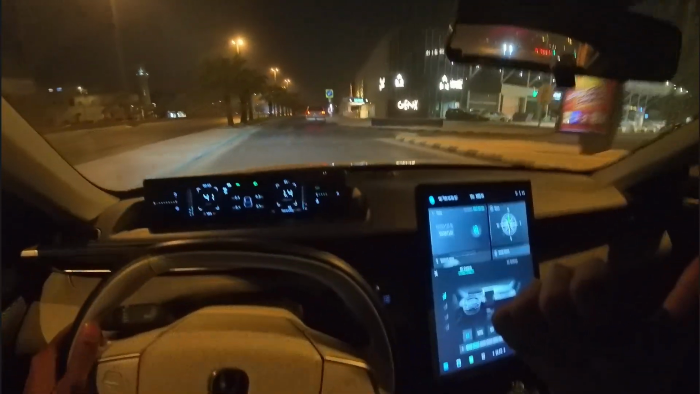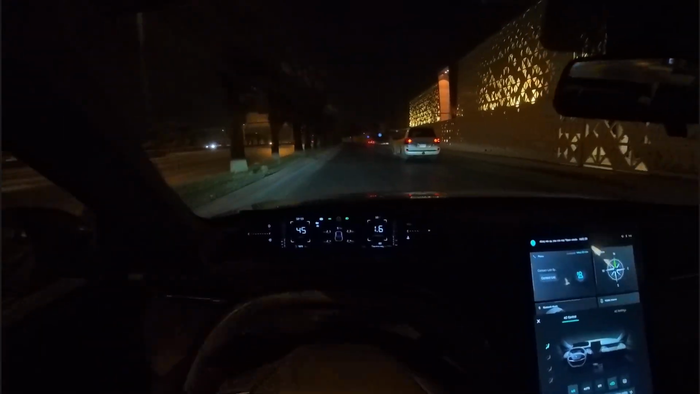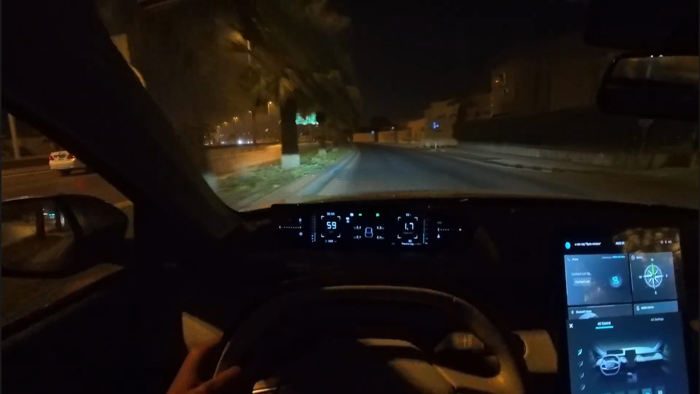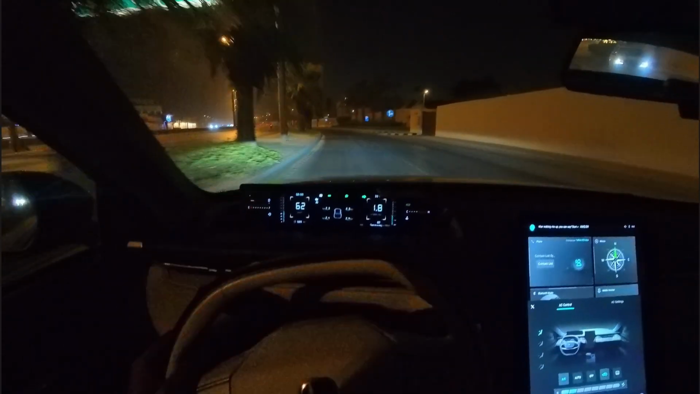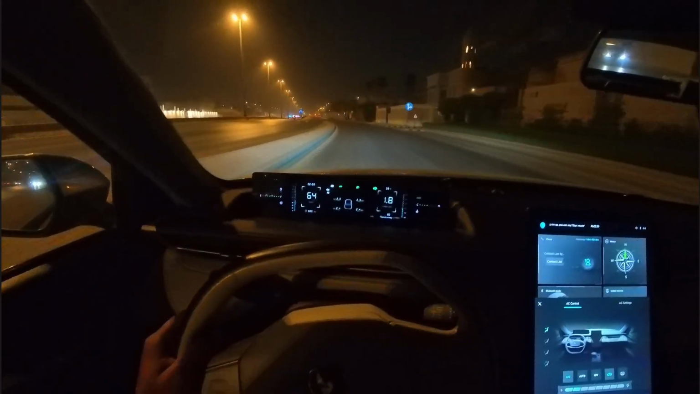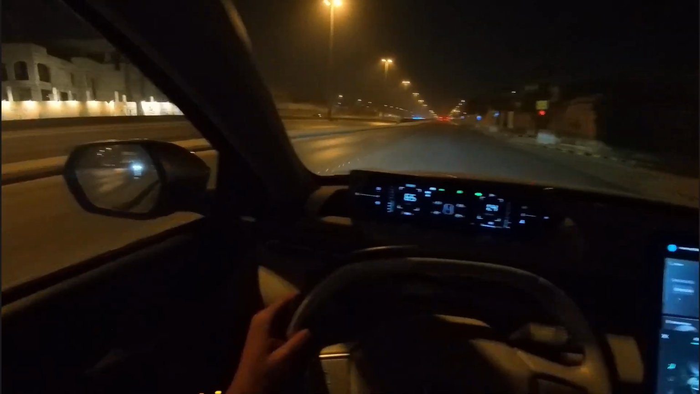This one leads to one turn behind Panorama, one actually main road behind Panorama. We can go from here, but I would want to go from the next one. So there's a split over here as well, so my bad. Okay, there's one over here as well if you want to go from here.